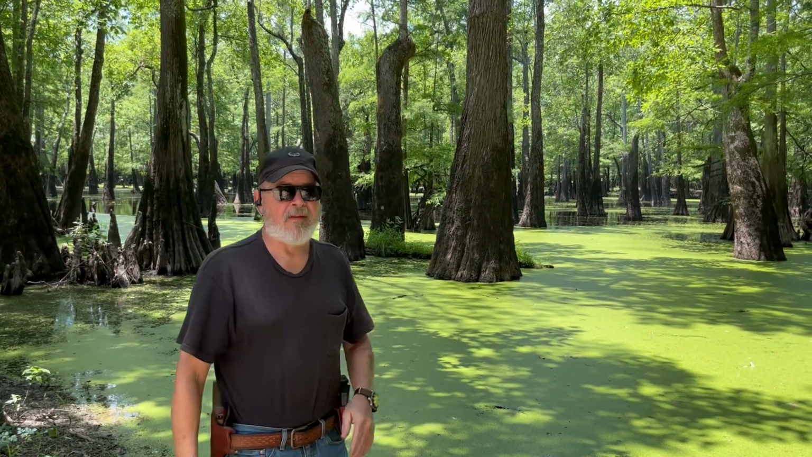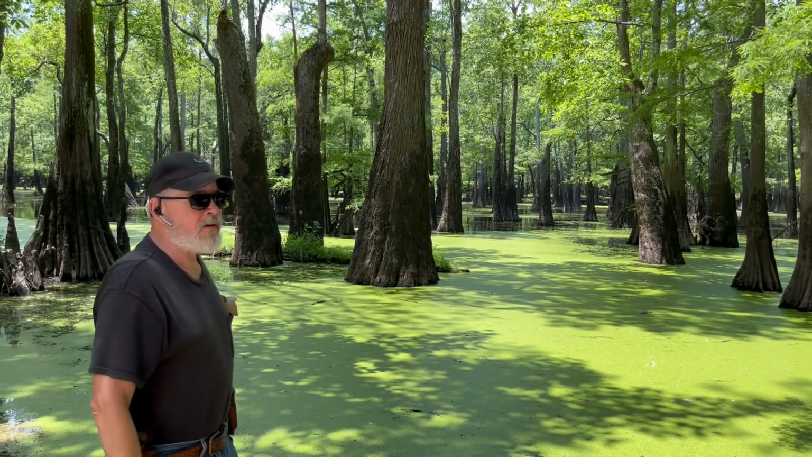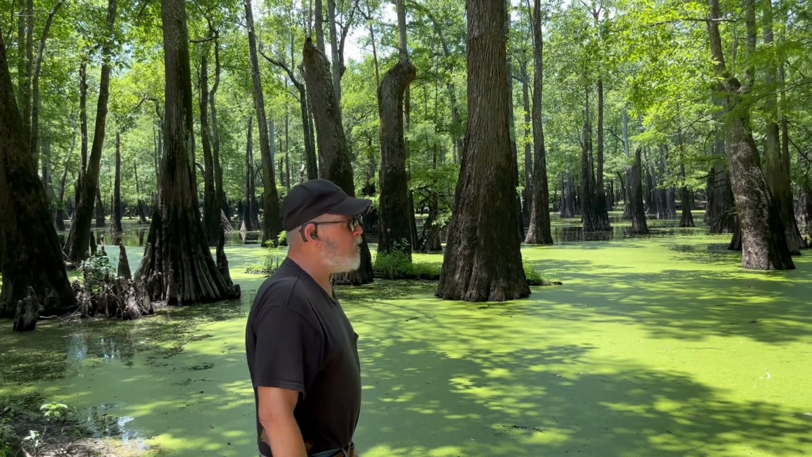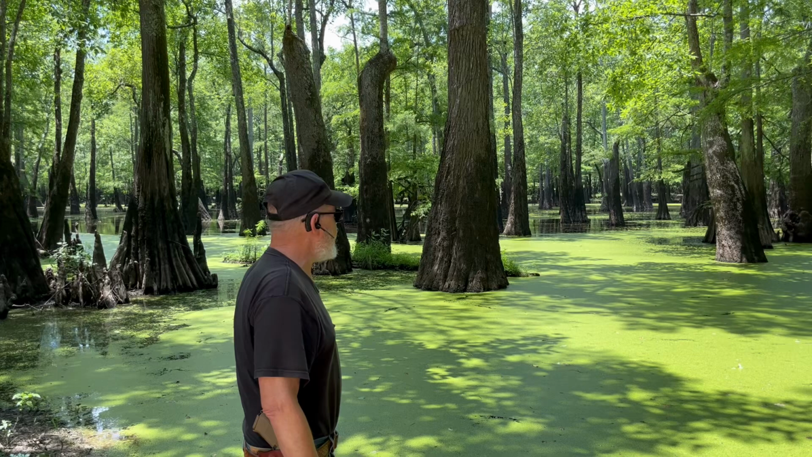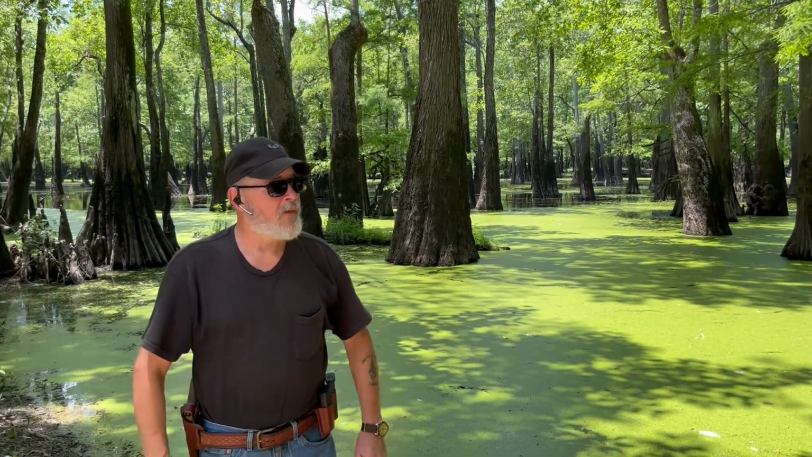And an update from us, what happened the night before last down this same area. This is the Bang Slough just off the Ouachita River in South Arkansas. And it's an impenetrable jungle, as you can see. My friend Robert and I came down here night before last at 2 o'clock in the morning, and we were going to try out the new thermal, an ATN that just takes pictures. It doesn't film anything, but we were going to see what we could see.